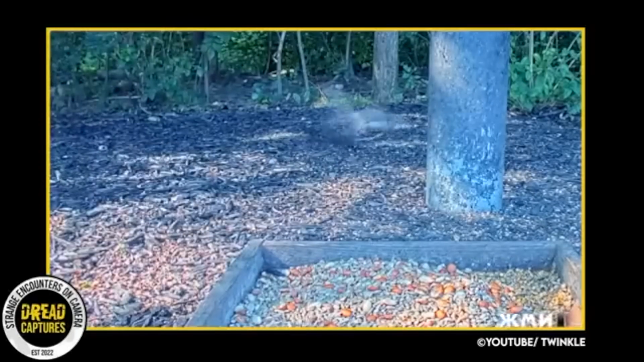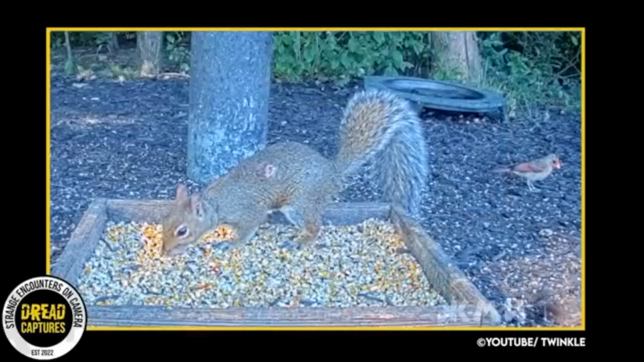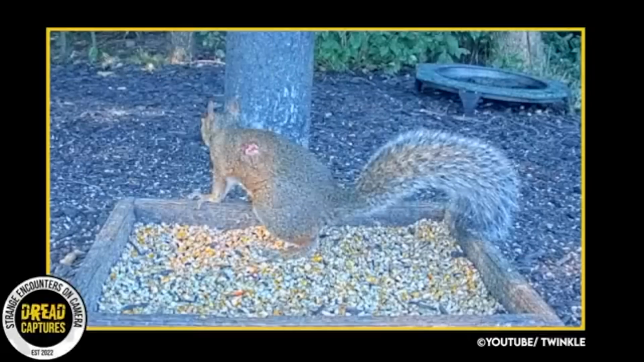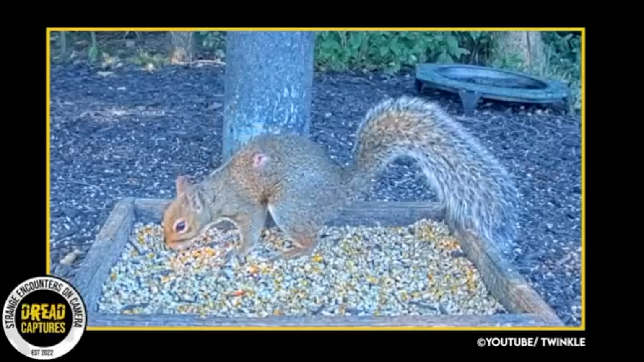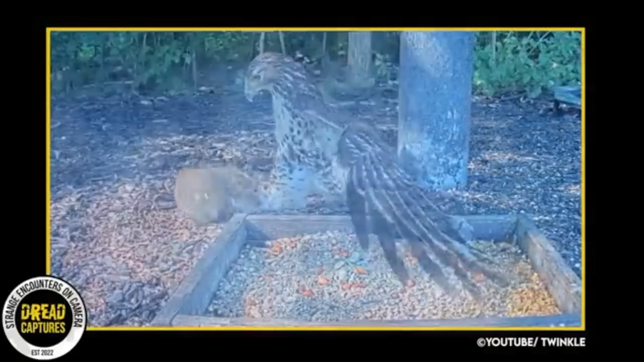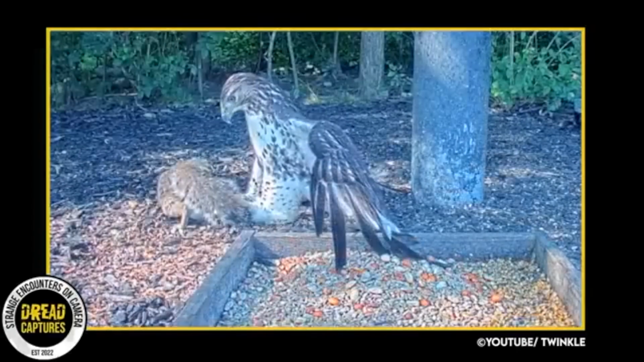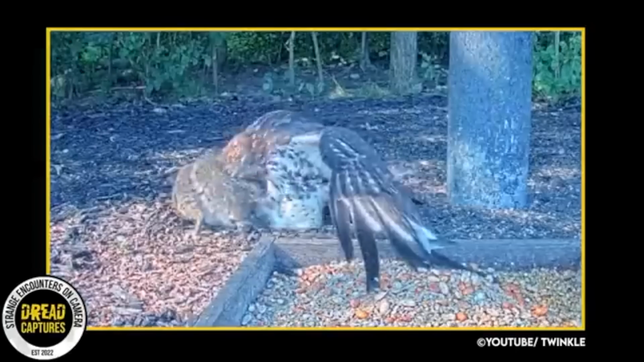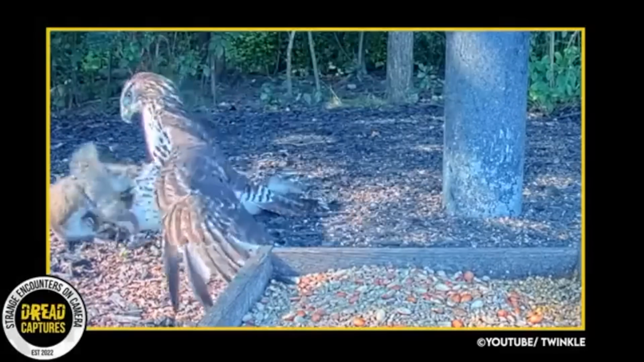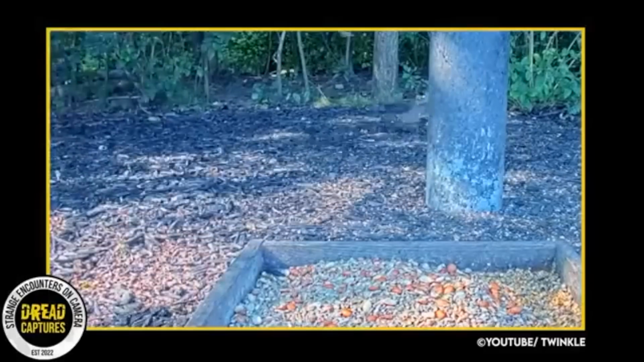But a few days later, look who it is. Mr. Squirrel, back at the same spot. And look on his body. He's wearing the battle scars proudly. As we rewind and watch the part where the hawk flings the squirrel off to the side, what do you guys think happened? The squirrel had to have bitten him. That's all I can think of. Great camera capture. Let me know what you guys think.